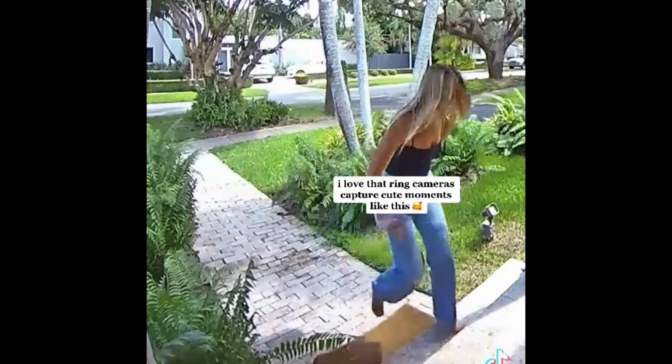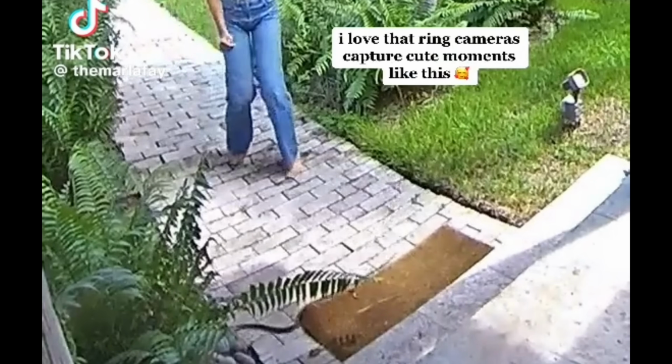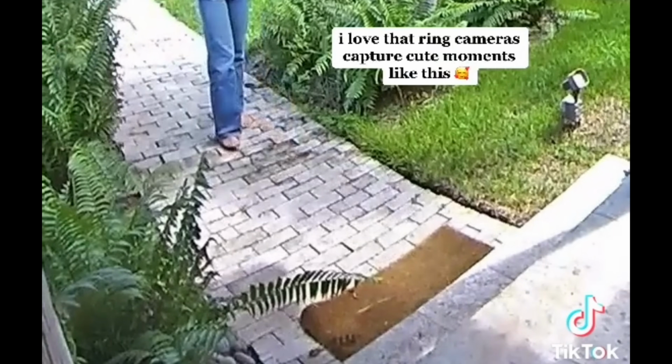A close call for sure. Imagine if the snake wasn't this fast, or if the girl was a few steps ahead. She could have easily stepped on the snake and most likely it would have turned and bit her.